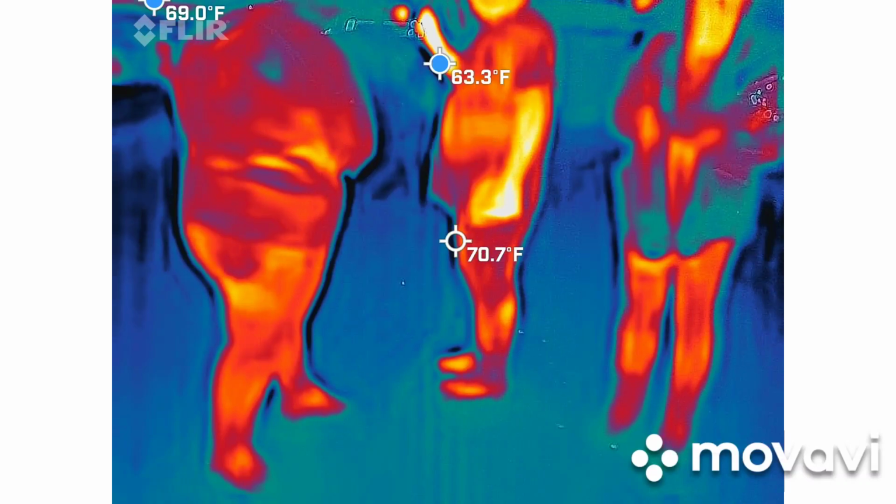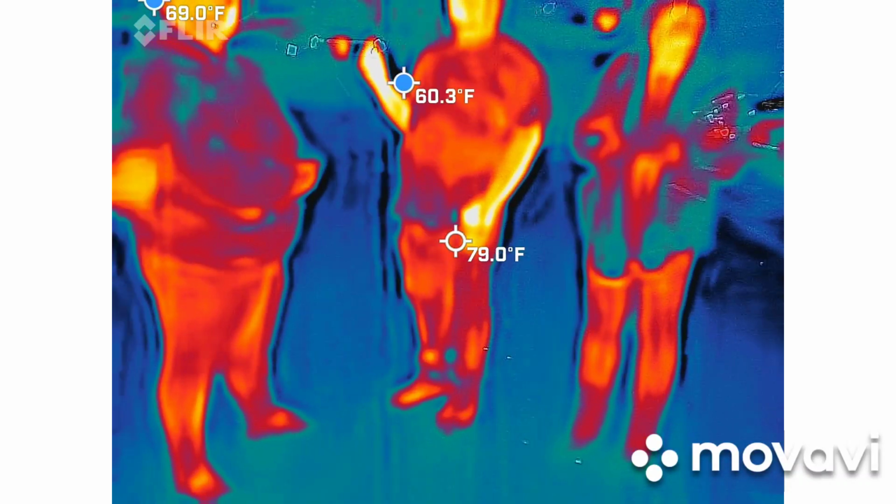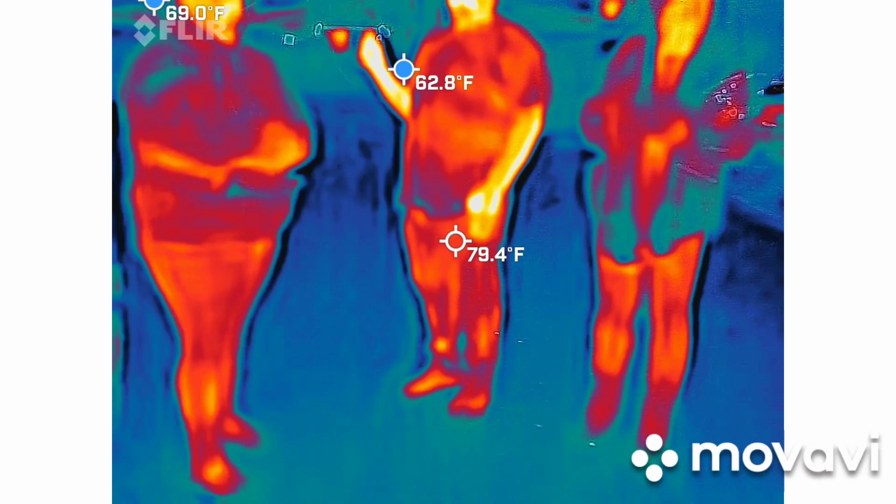Again, with the cars, be mindful of vehicles. Lasers will set off car alarms. So again, straight down. I know, right? Let's spread out.